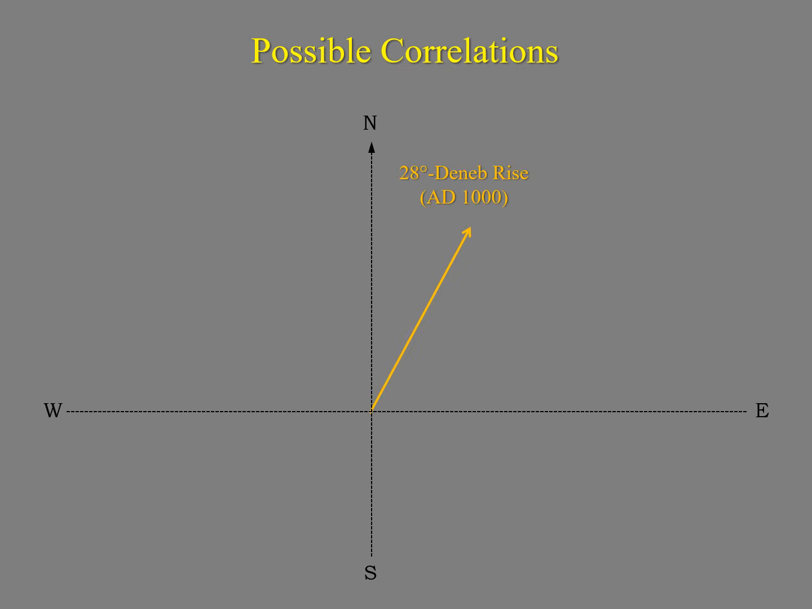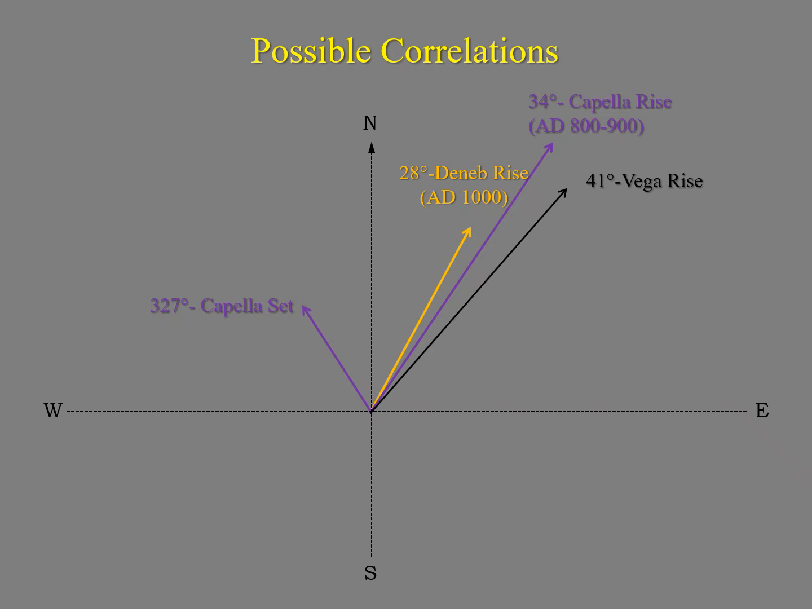I think the 28 degree alignment may align with the rise of Deneb, in Cygnus, where Deneb would have been at about 1000 AD. The 34 degree alignment, the most popular, could be the rise of Capella around 800 or 900 AD. If so, there's a mirror alignment at 327. There's a few observations at 327 that could be the setting of Capella.